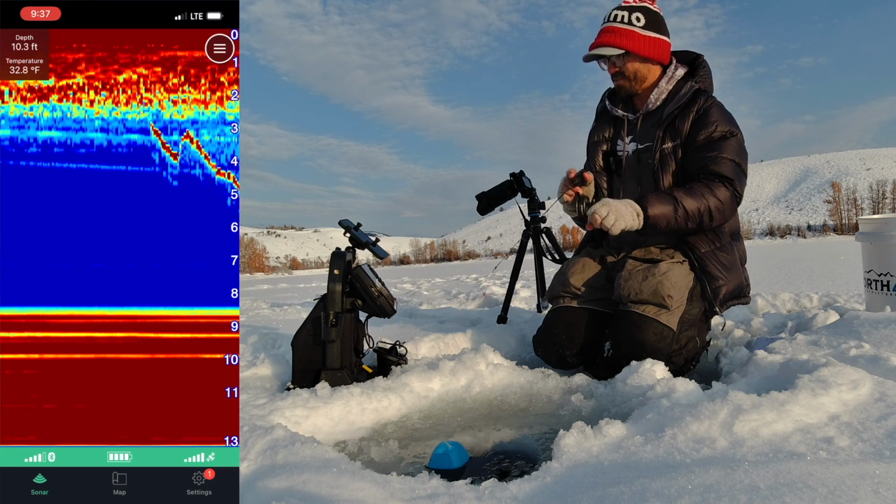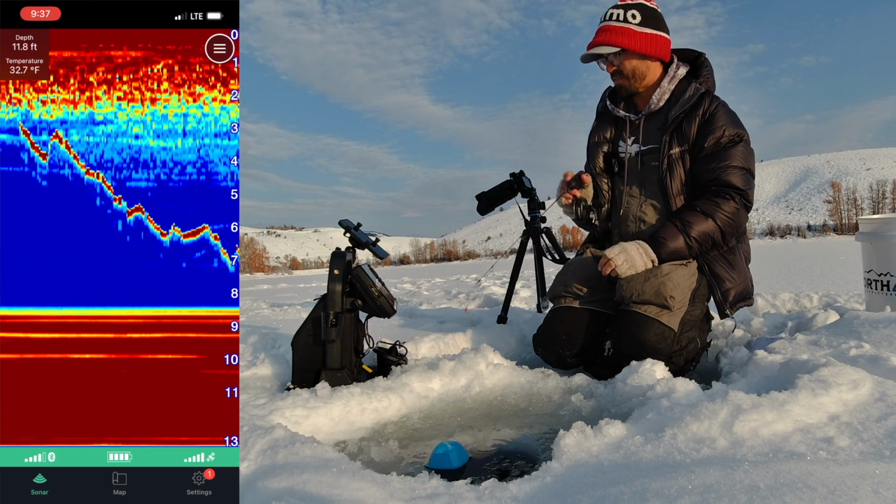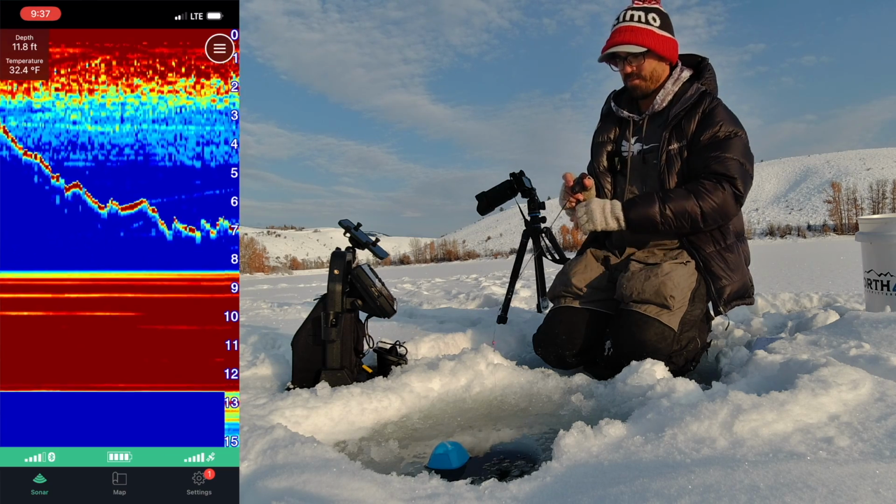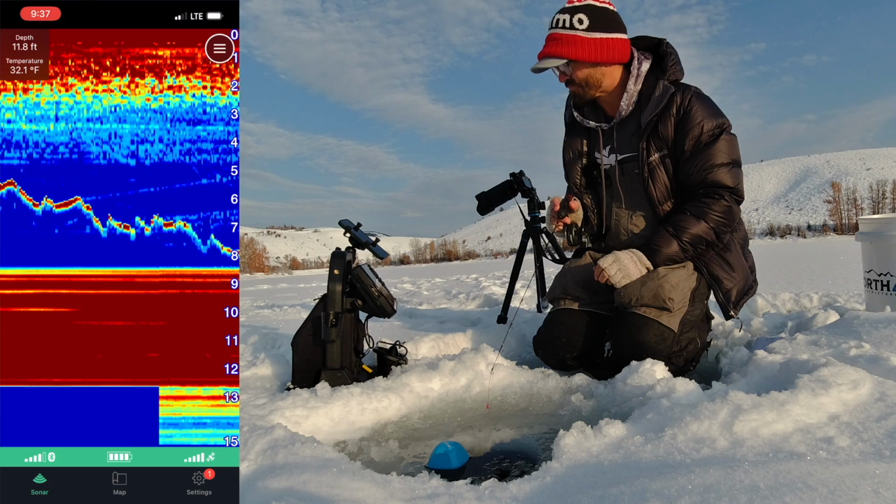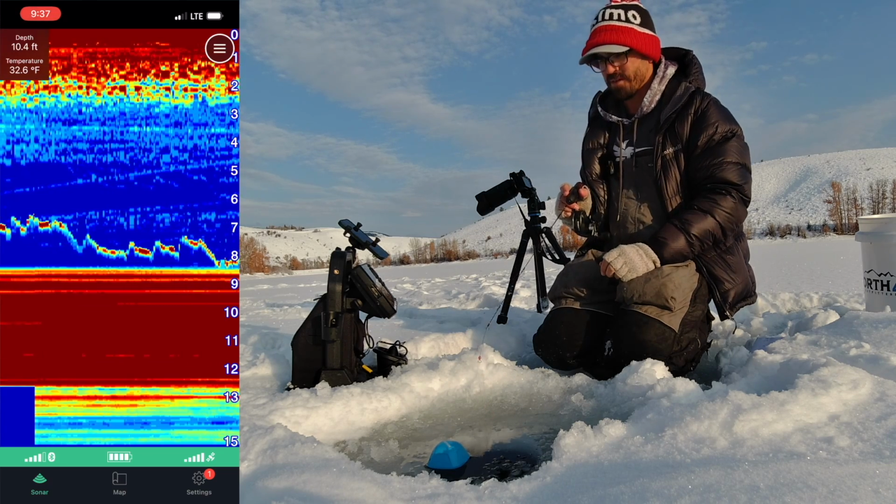And you can see my jig going down really nice. You can see the bottom structure looks basically the same. We've got a couple feet of lighter vegetation on the bottom there.